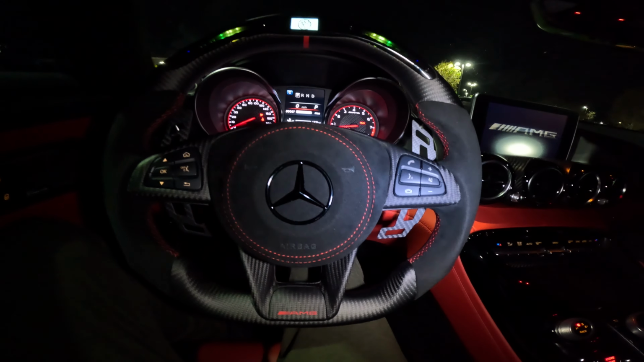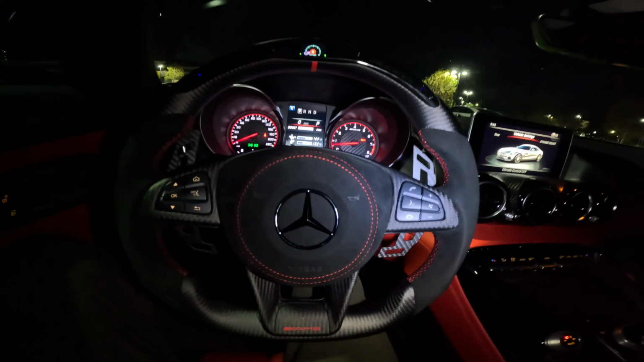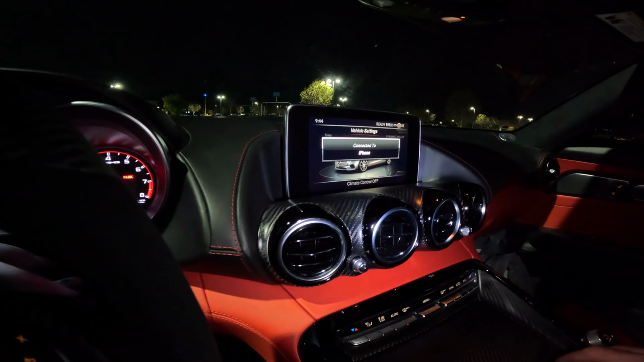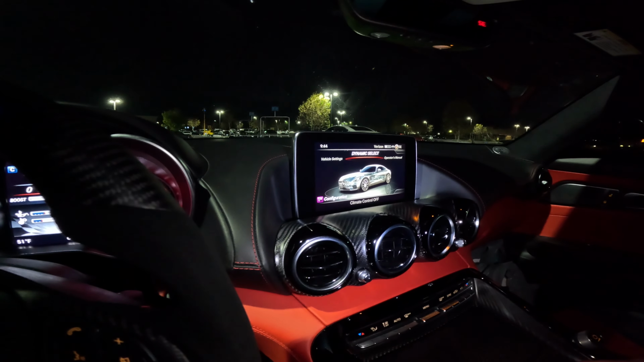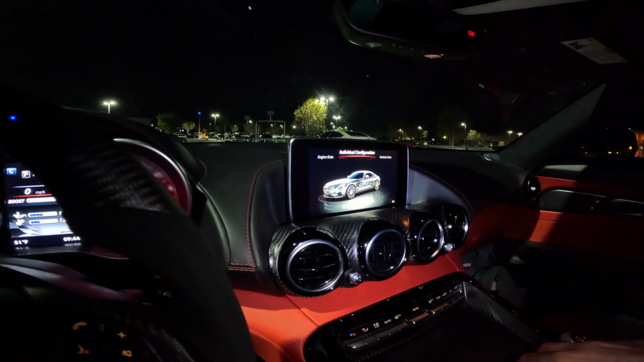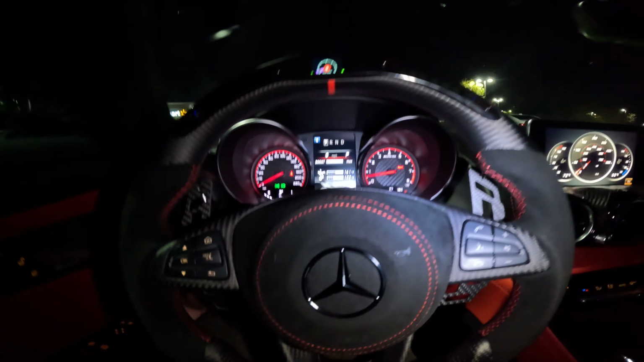Nah, it's kind of a medium one. This morning, or when I just took off tonight, it was loud. That cold start was something else. Rumbled the entire neighborhood. Let's go into the dynamic select. It's gonna connect to my iPhone. It's pretty cool. It connects to my iPhone automatically through Bluetooth, so I get calls and all of that through the car, which I know is not new tech or anything, but to me it's cool, so I like it.